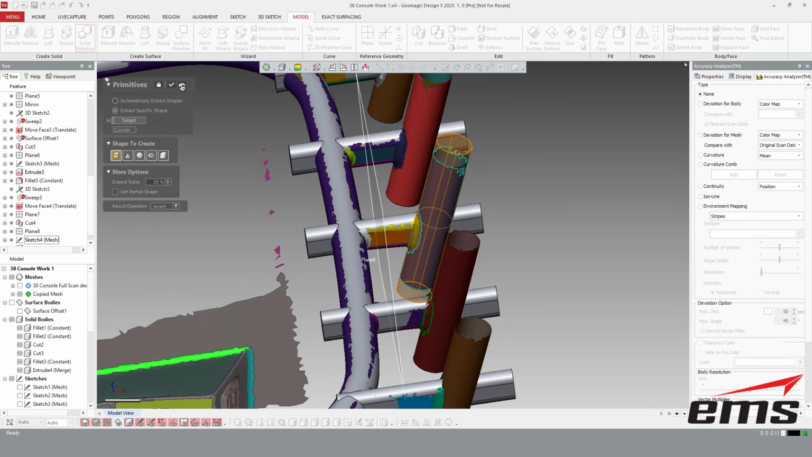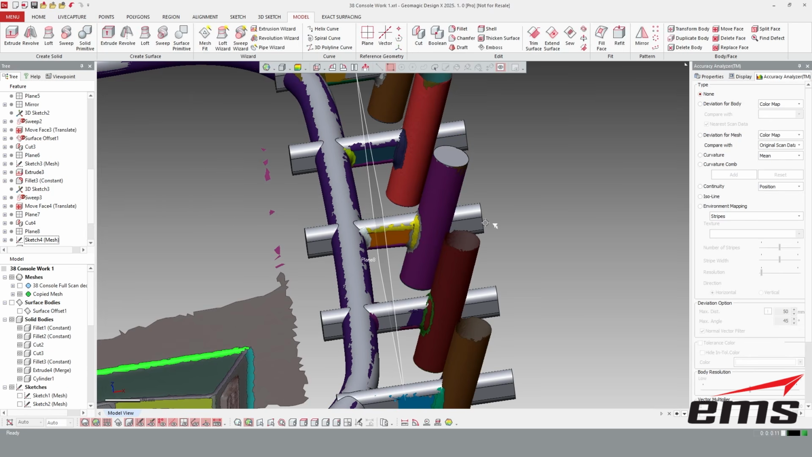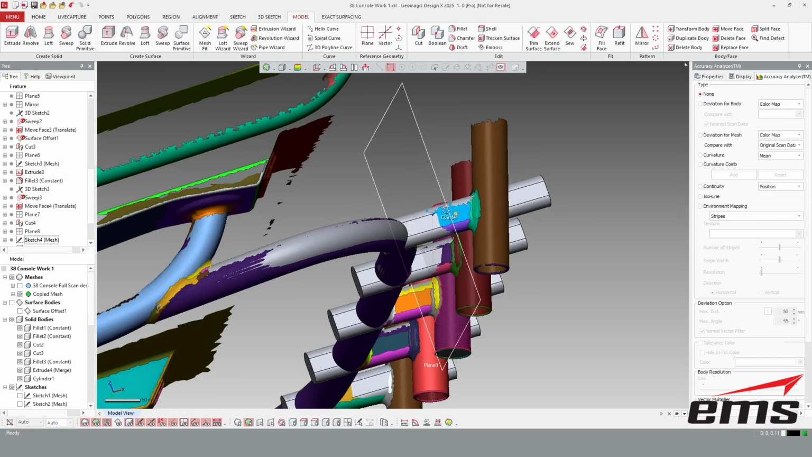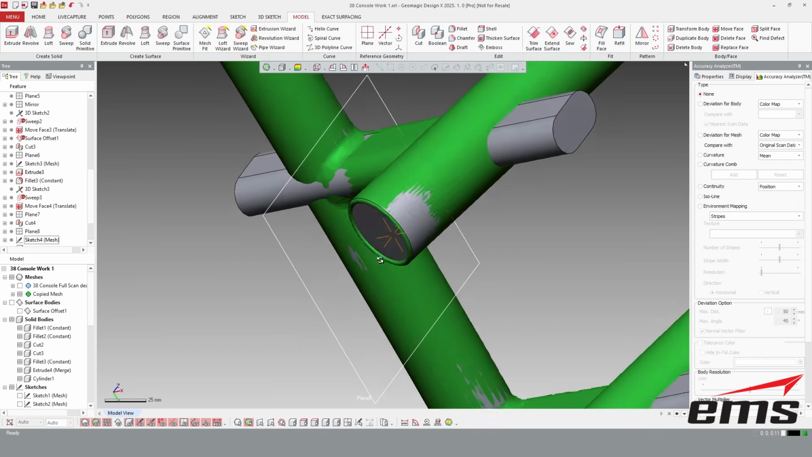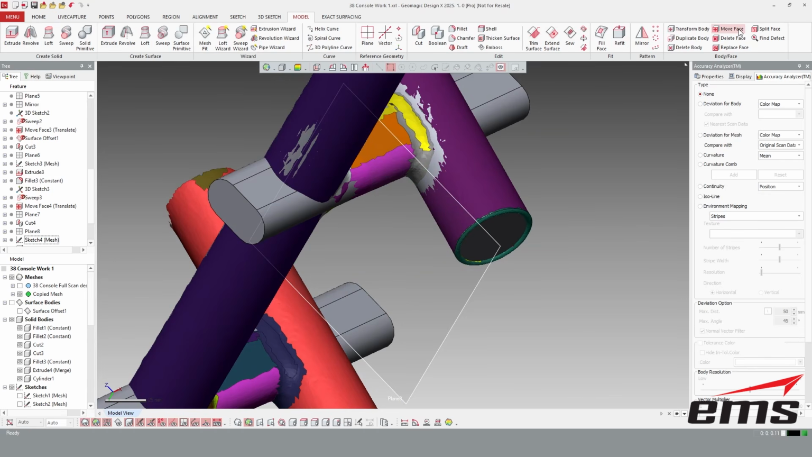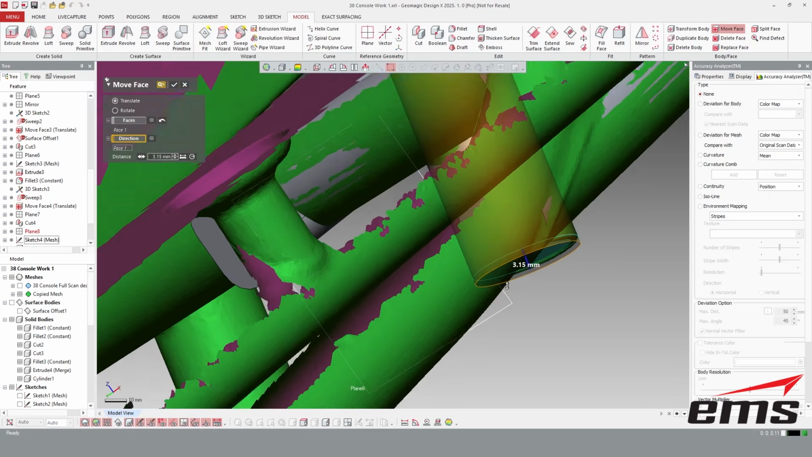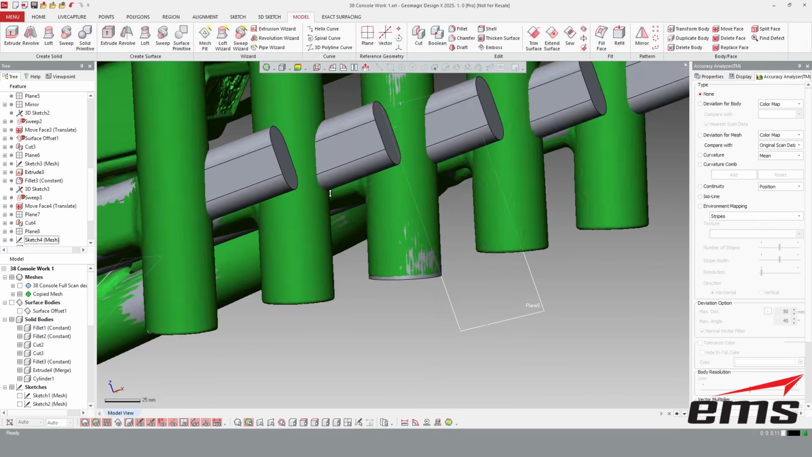Actually, let's not extend it. Let's just go 0, and then we'll just manually move it. Okay, let's say that one looks pretty good. And this one looks, maybe it's a little bit short. So we'll come in here and we'll say move face. And again, you could go with a very specific amount for these. I'm sure there's kind of a maybe a standard, but we'll move it there. Okay.